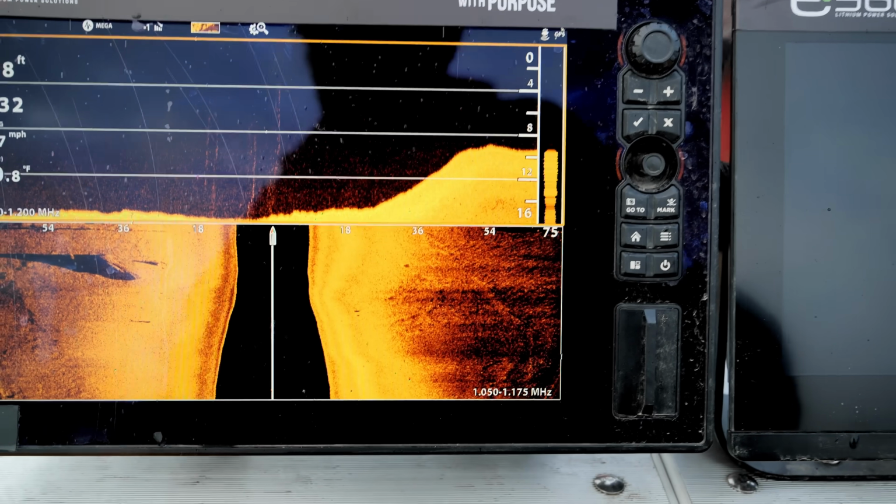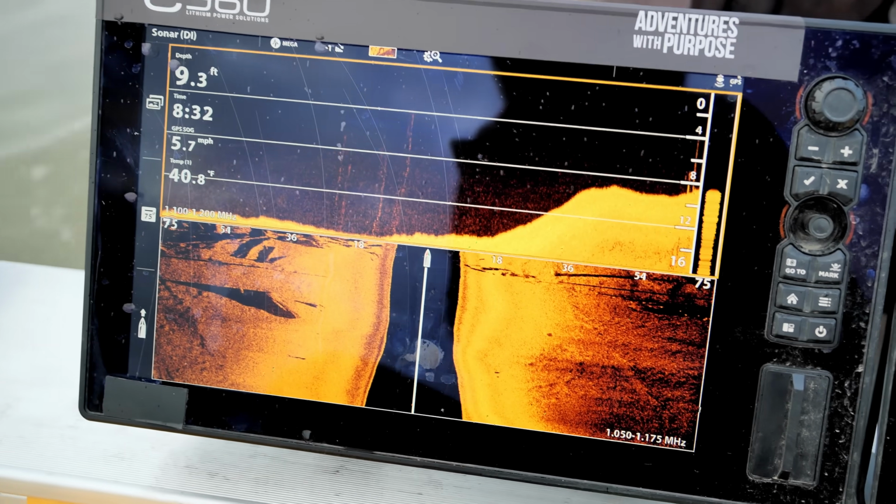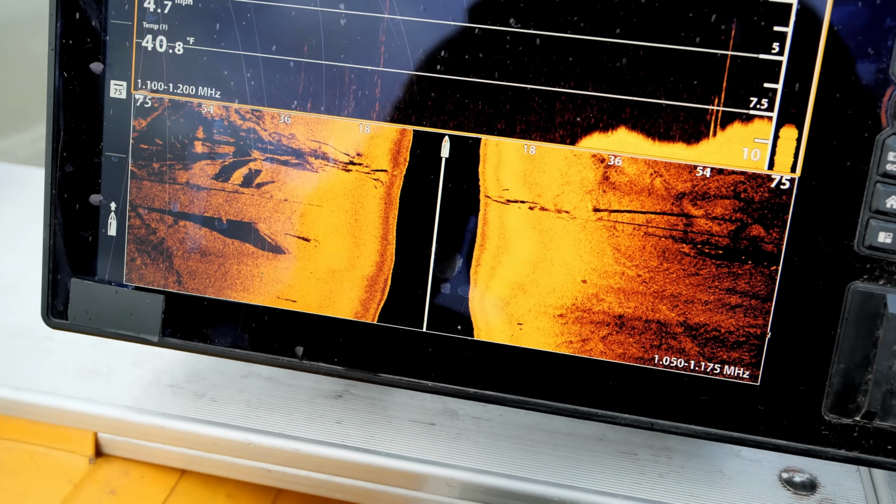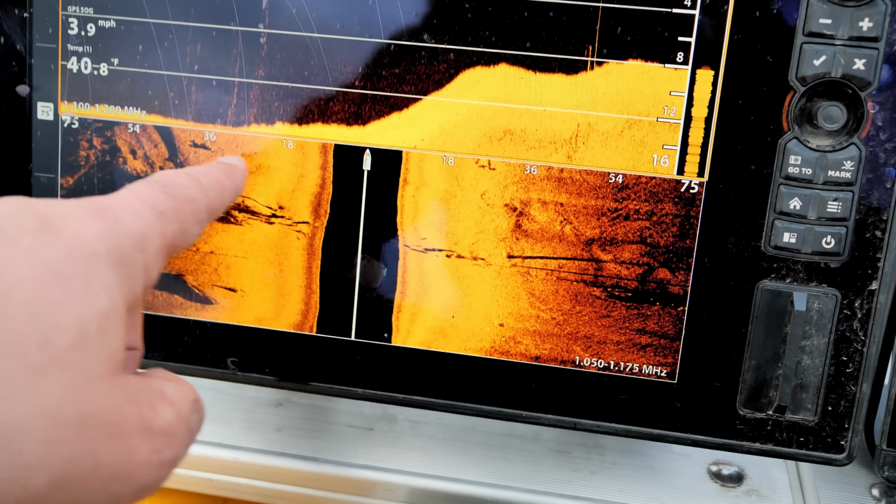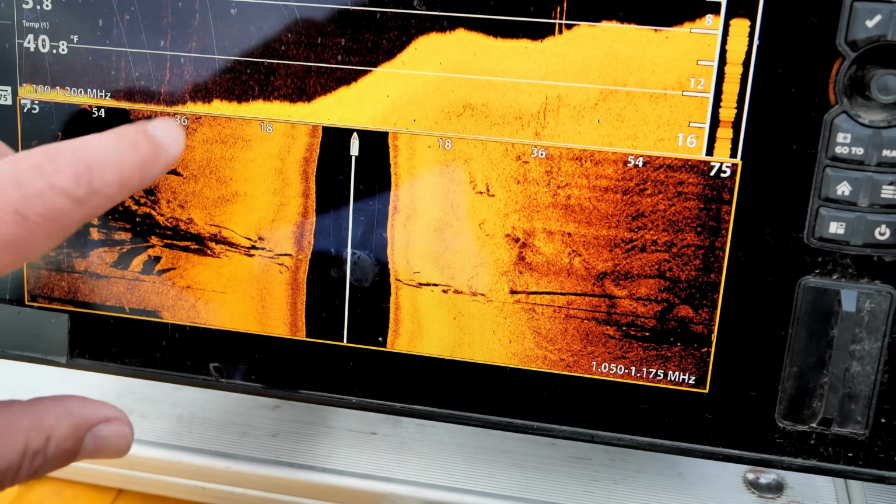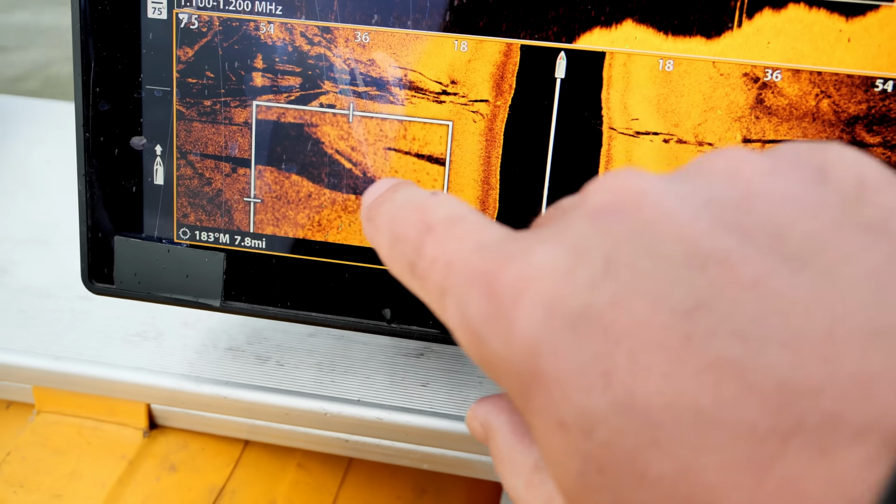And then what I do is I identify something like this. It's like, all right, it's kind of in the shape of a car. And the way that we're looking at this is, we have grid lines of 18, 36, 54, and 75. So we're looking for a vehicle today that's 15, 16 feet in length, which is going to fill up almost one of those grid lines. With the side imaging and down imaging, we're able to scroll back, it's a picture in time, and we can zoom in on it and say, all right, is this what we're looking for?